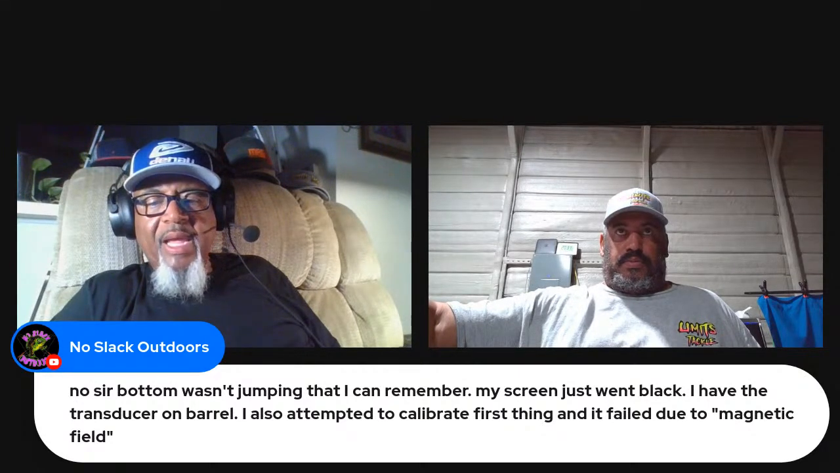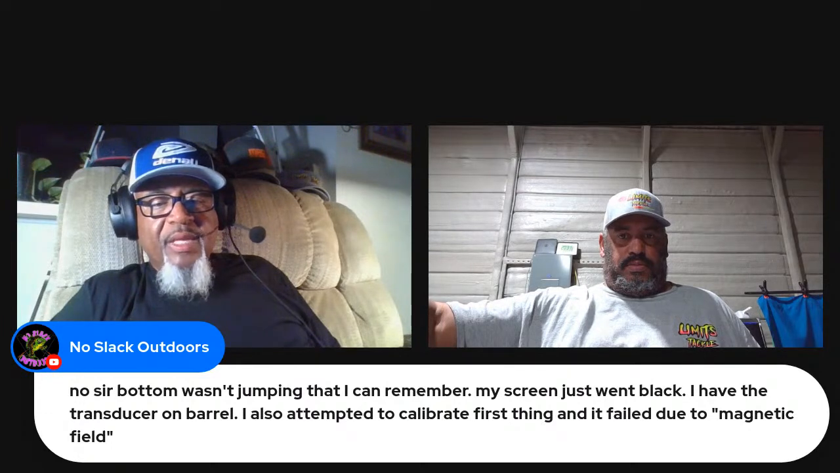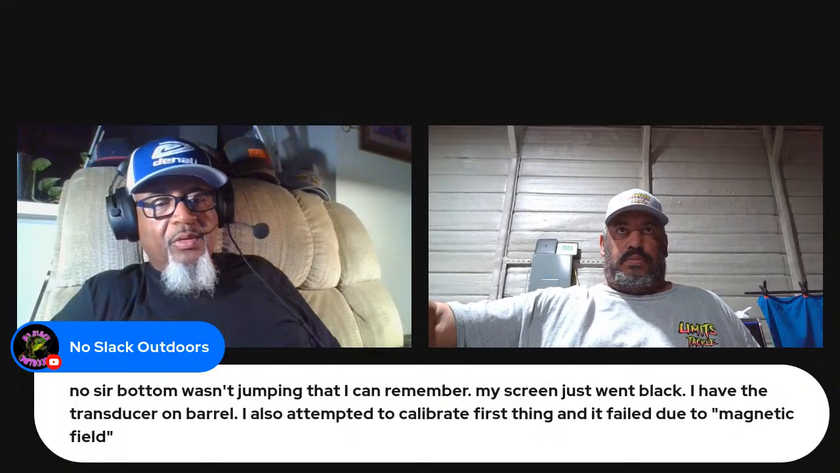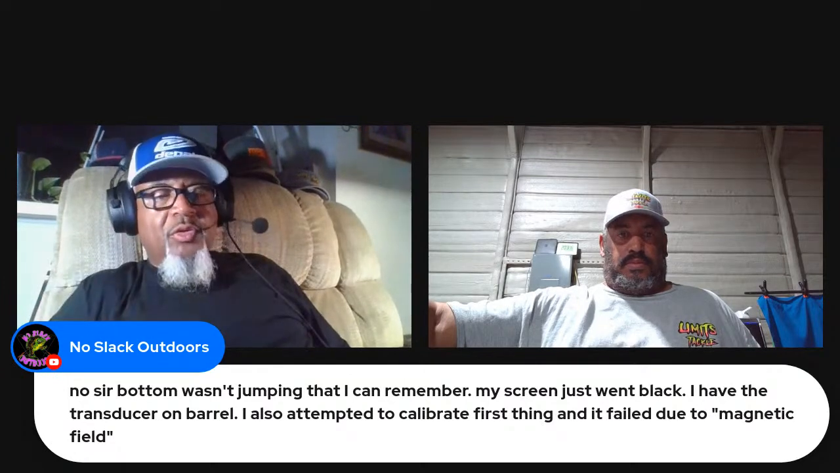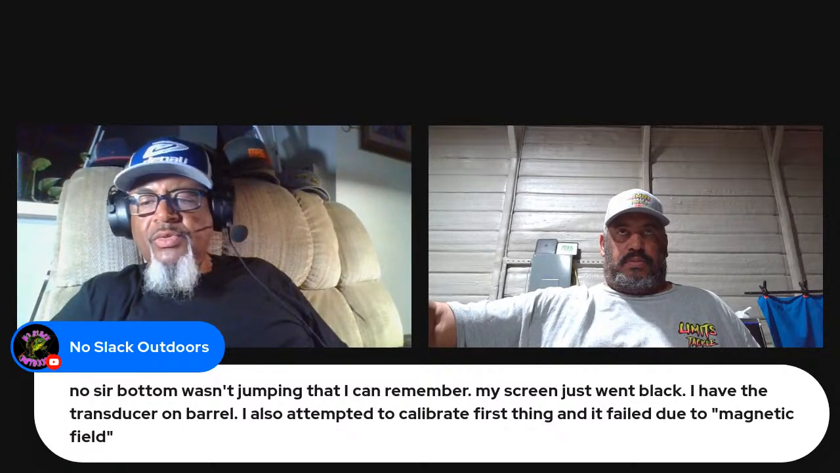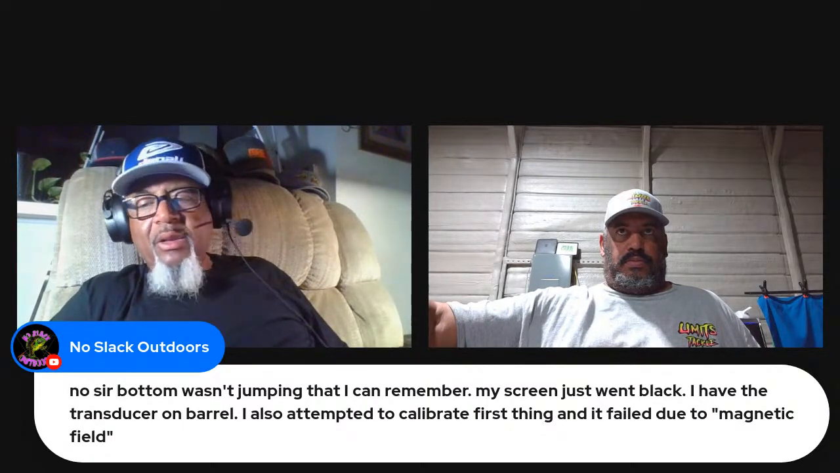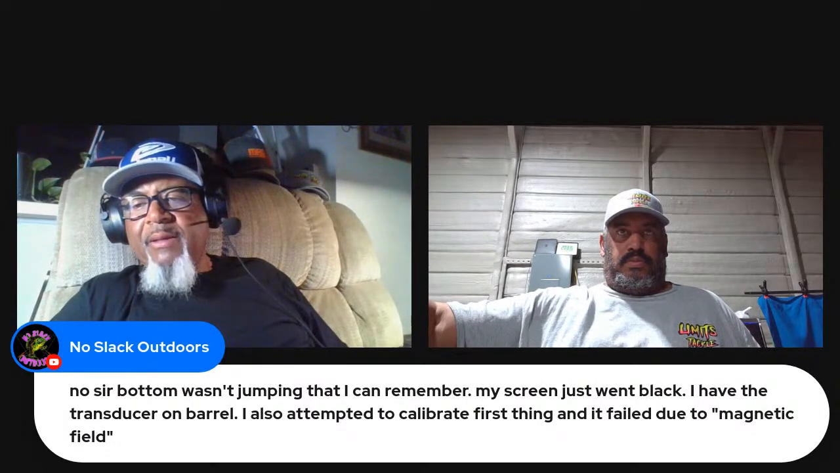My screen just went black. I have the transducer on the barrel. I also attempted to calibrate first thing and it failed due to magnetic field. Yeah, when it's on your troll motor, you have to disconnect your batteries. Deploy your troll motor, disconnect your batteries, and then use your big motor to do the circle. So how do you have your transducer? What kind of troll motor you got? And how you routed your transducer wires.